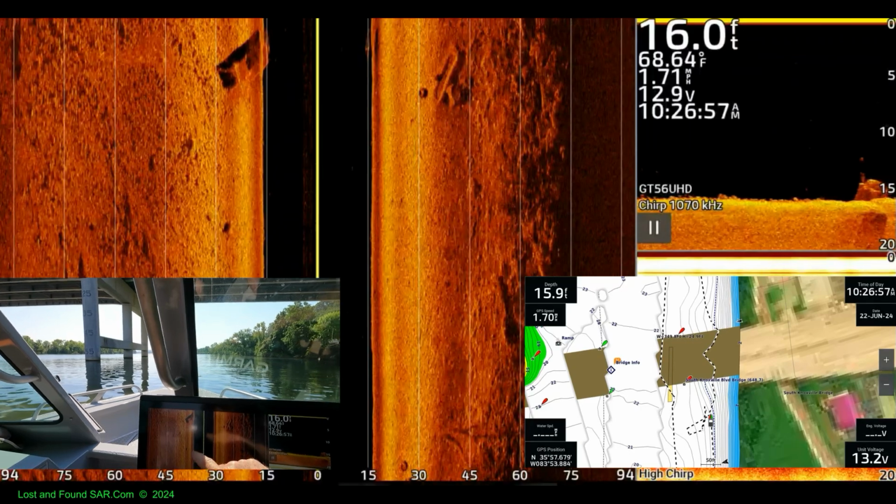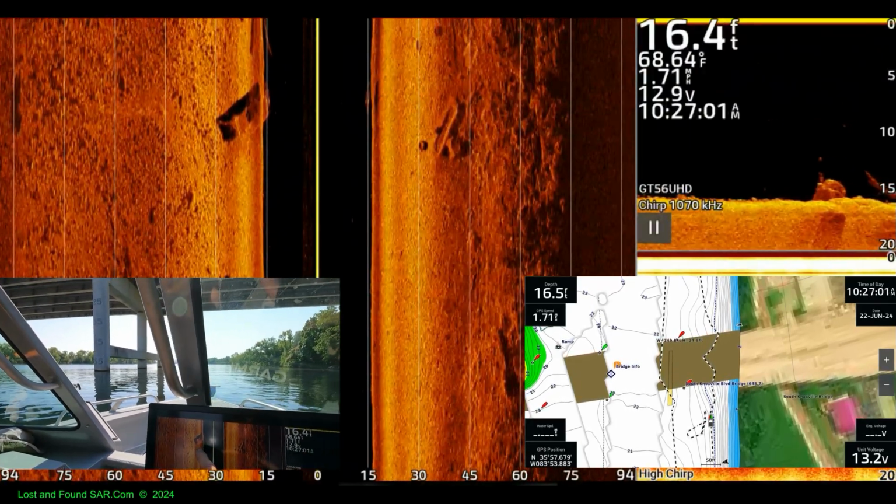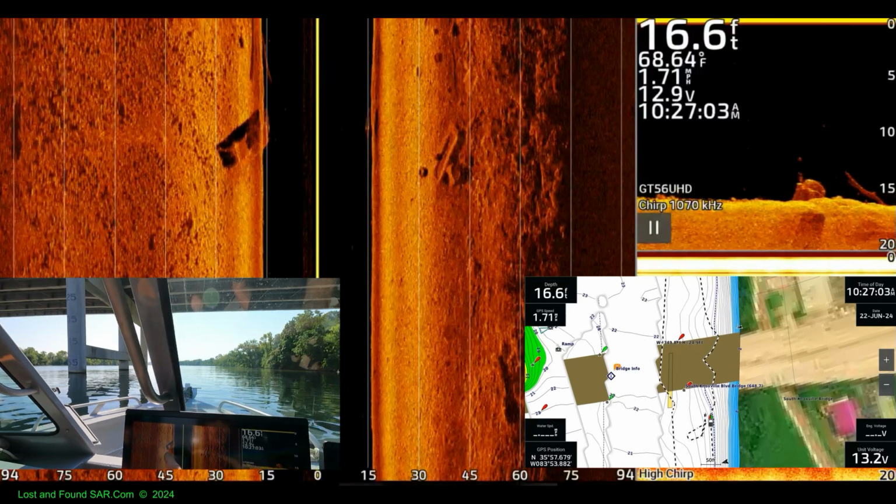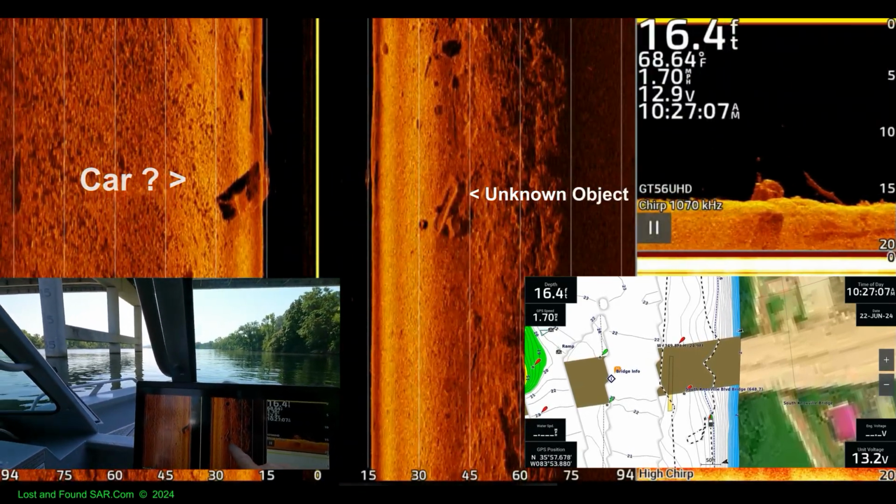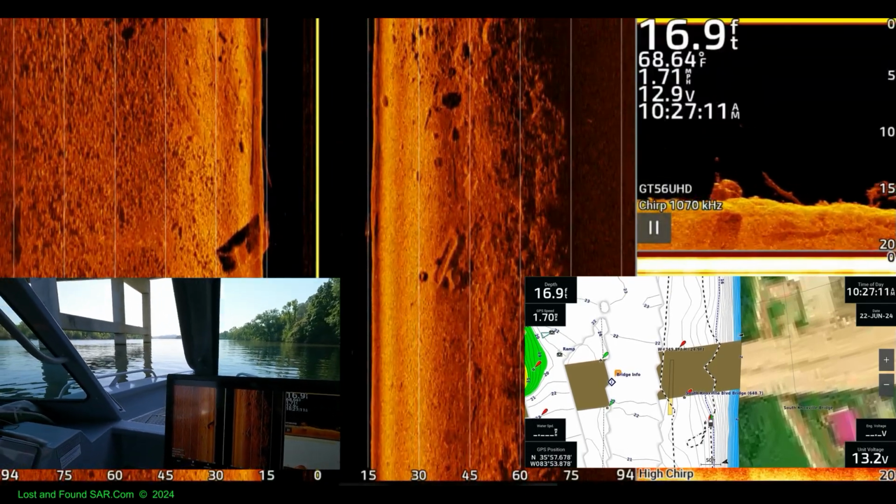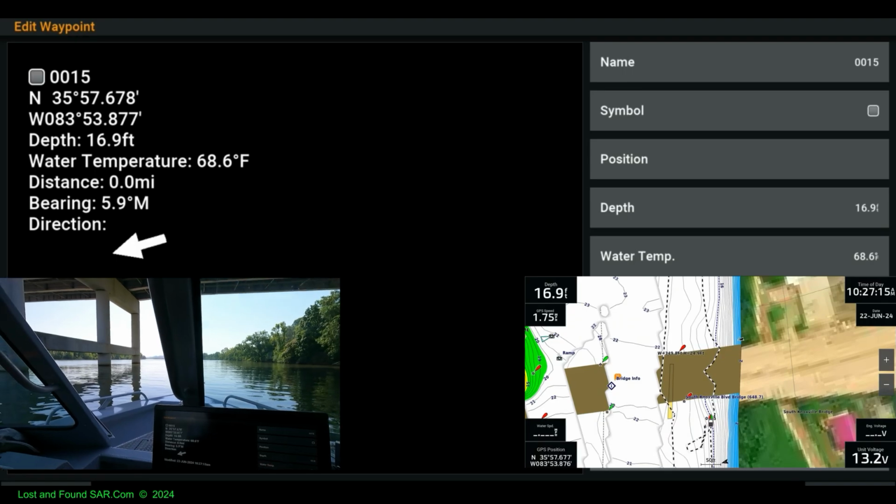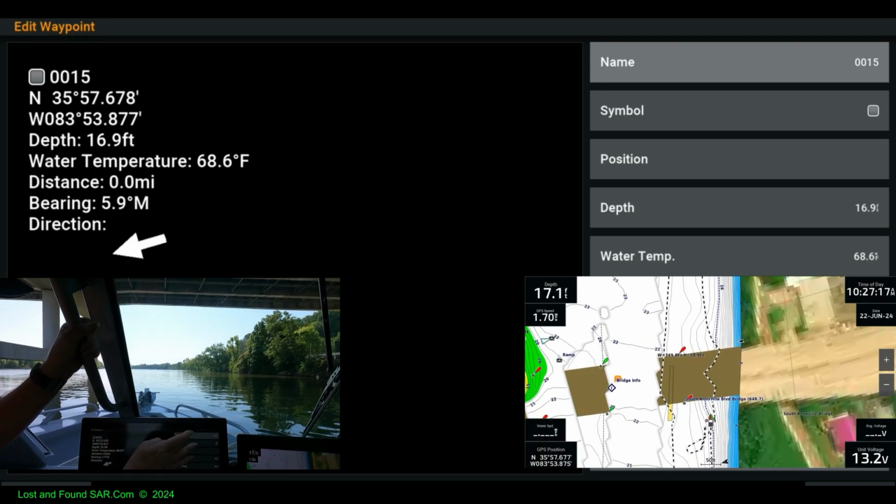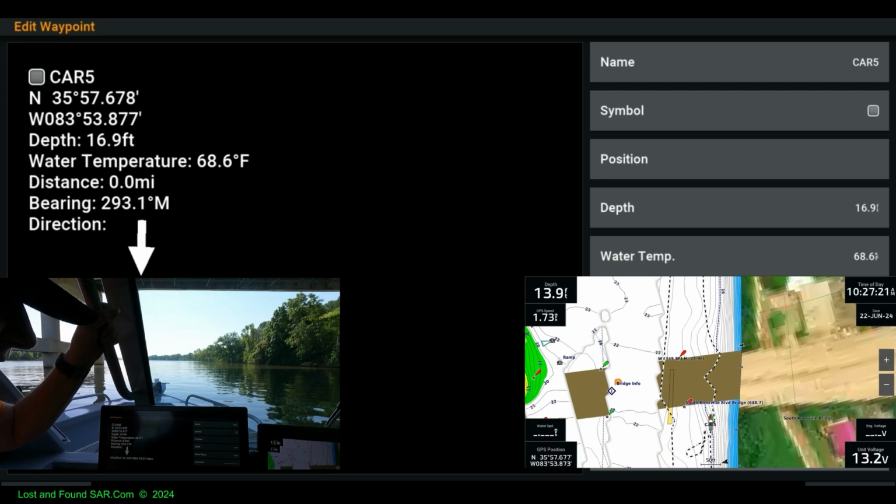Here they go. Here's some more objects. Look at these bad boys. That's probably a car right there. That looks like it could be a car. And then there's something right here. Mark that. If I do, I'll lose my image. Mark. Edit. Car. Name: CAR. Done. Close.